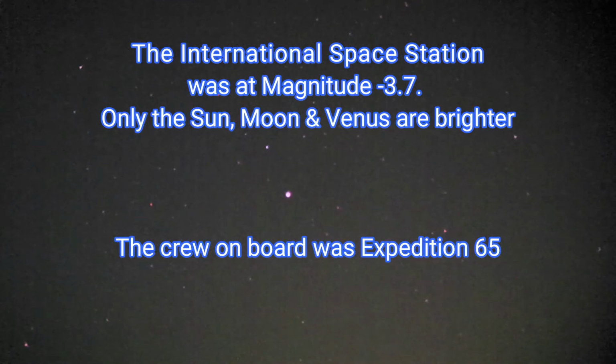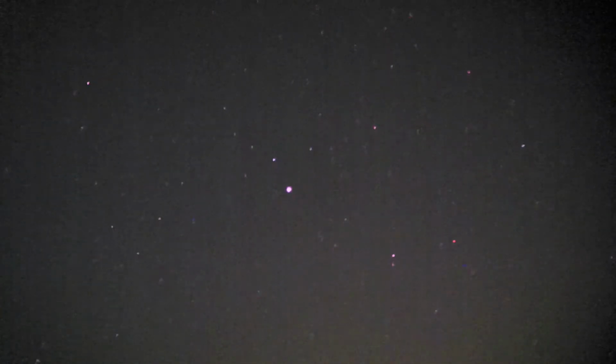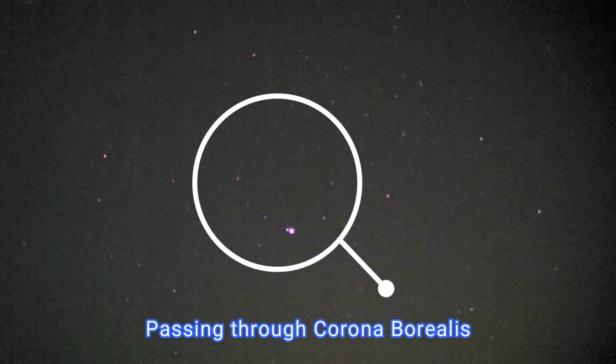200 degrees Celsius on the surface of metal that's exposed to the sun, or as cold as maybe minus 100 degrees Celsius if it's facing towards deep space all the time and shaded from the sun. Over.